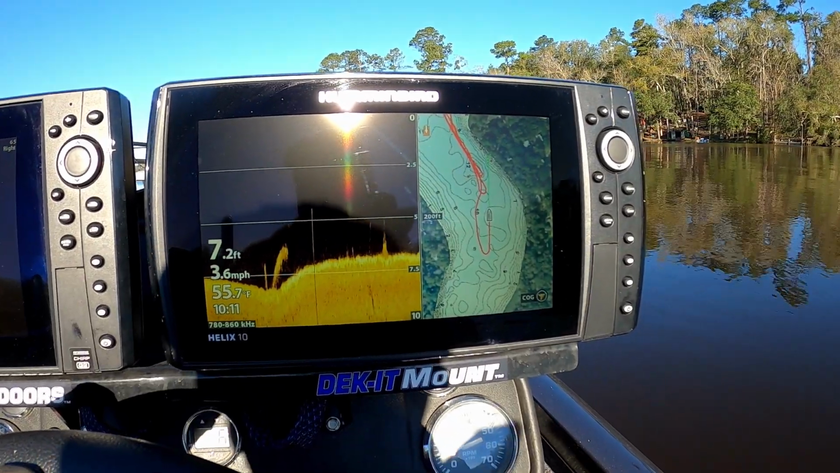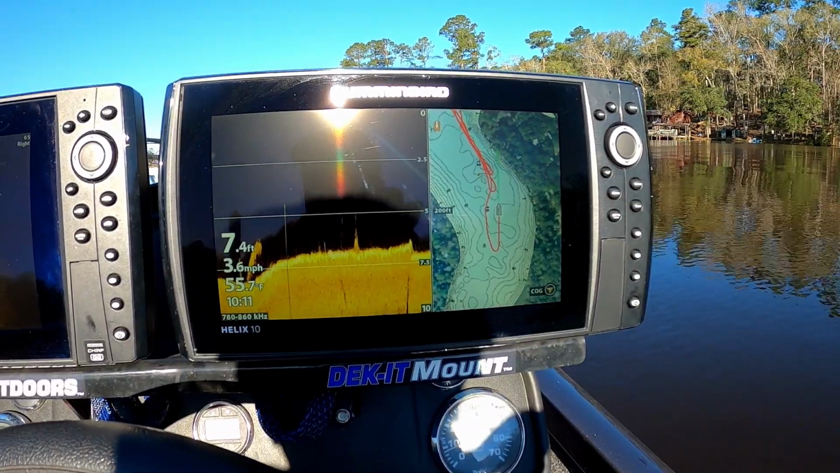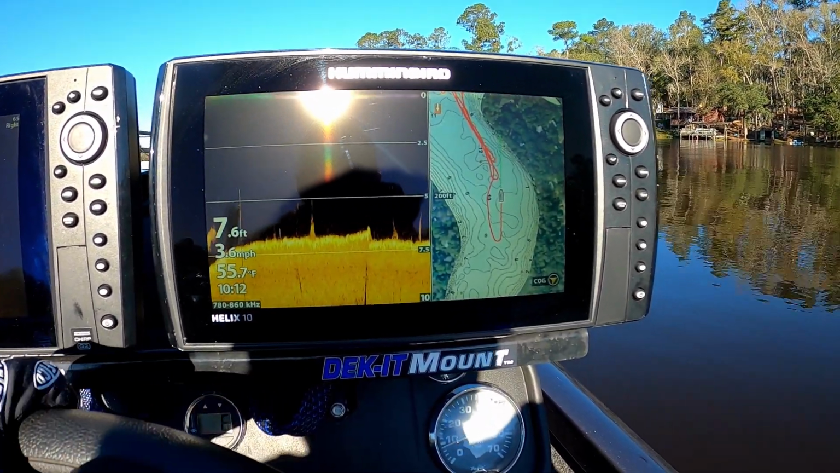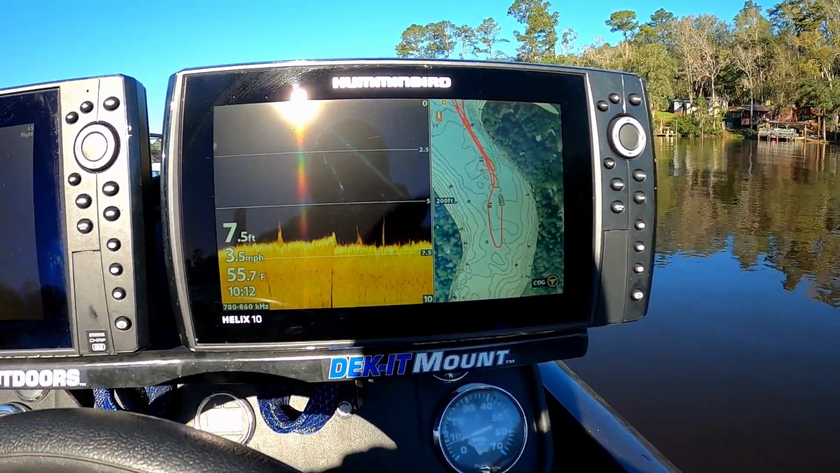So we're going to make our way back out of here, and we're going to move around on the lake and see if we can find another place to look for them that we can get a little shelter from this wind. Maybe it'll die down a little bit as the day goes on, but we're going to keep looking. I'll keep you up to date.